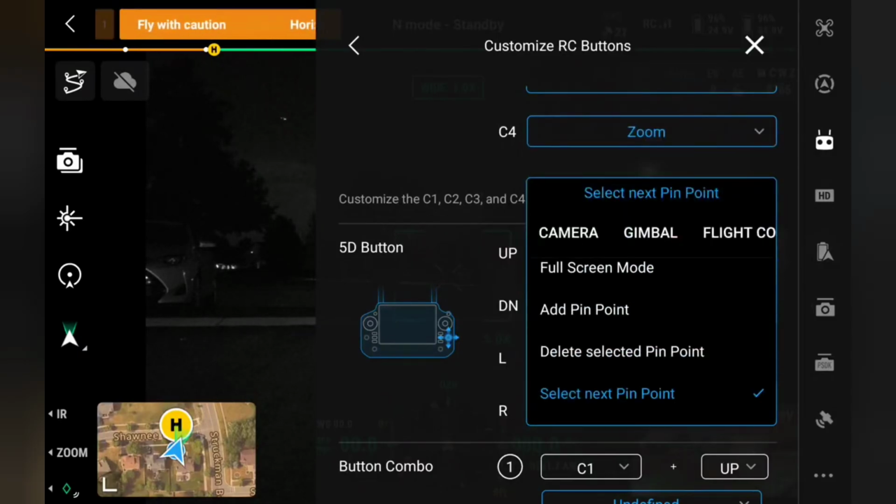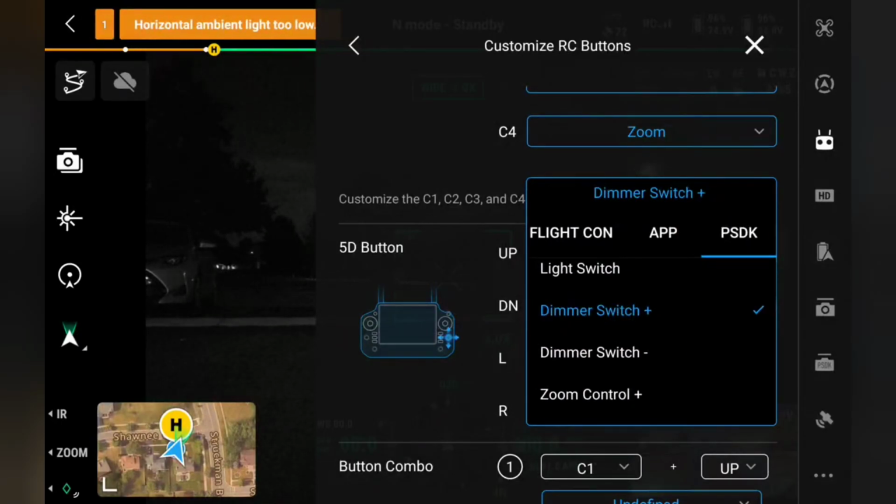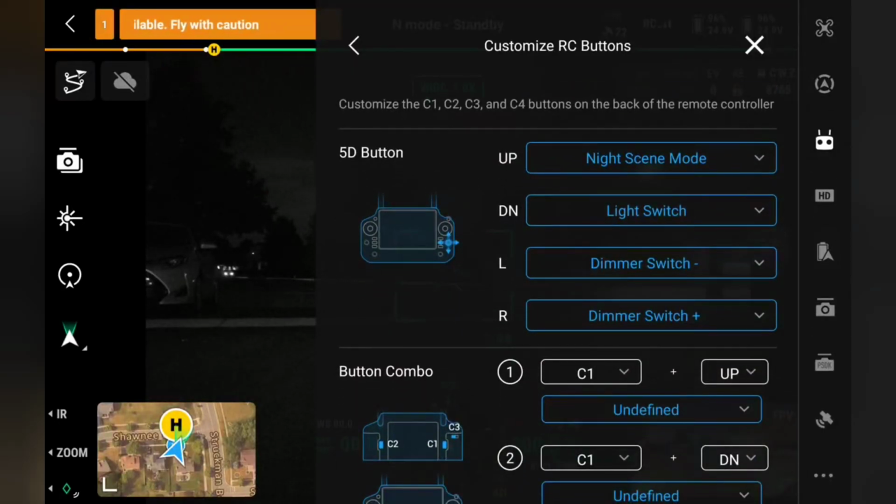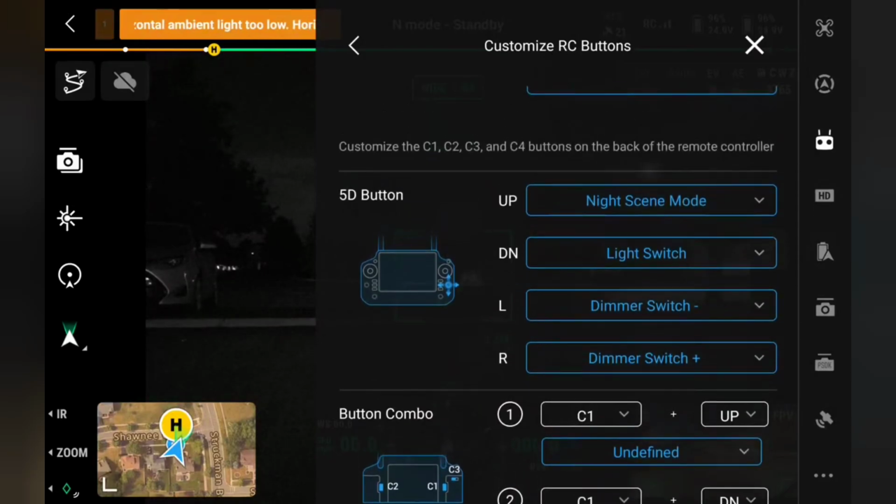And the right, I'm going to go dimmer switch positive. Almost wondering if I'm going to make... Well, that's what I'm going to do right now. On the 5D button.